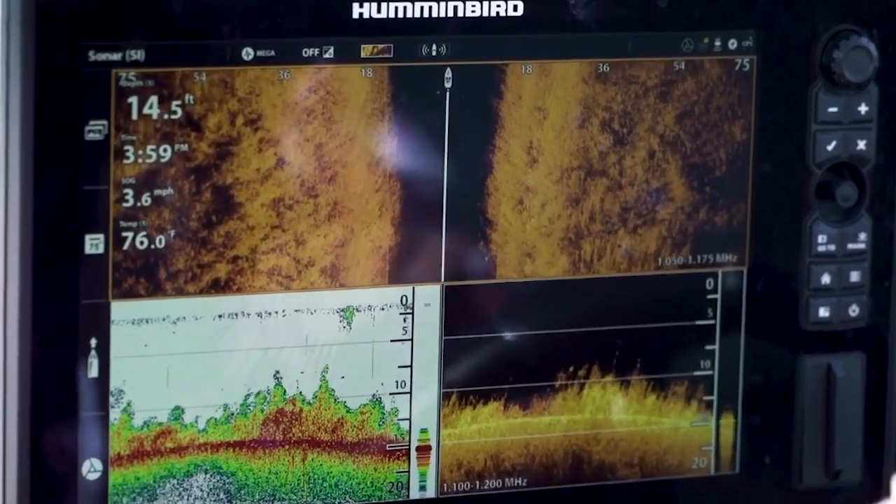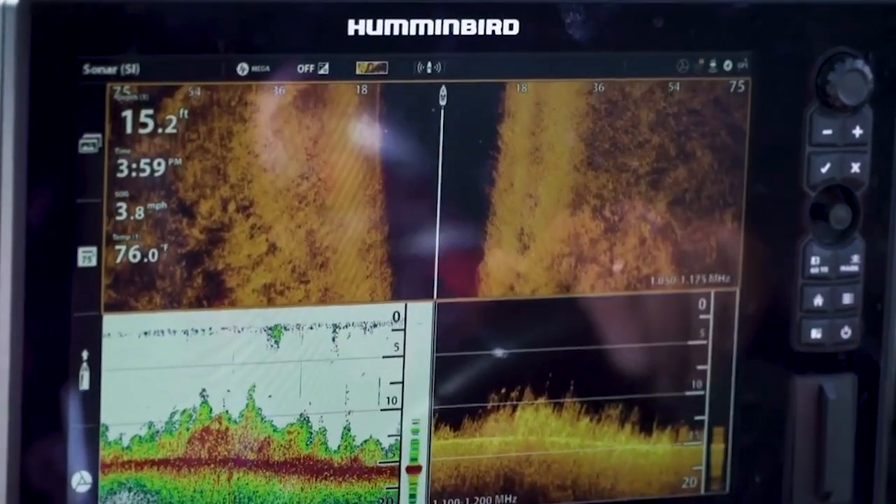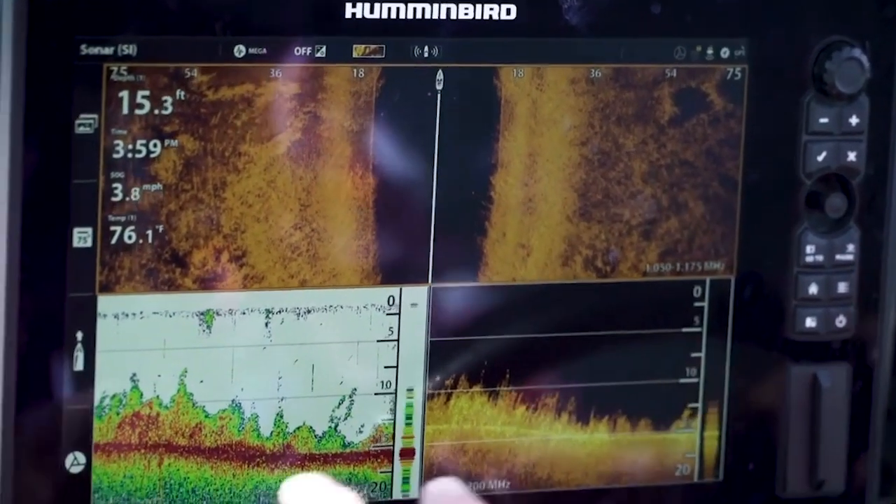So I'm trying to find scattered edges. You can see the depth is just a subtle drop, and that's what's so awesome about the Lake Master mapping, is it's so precise. I mean, with 1 foot increments, it shows those subtle little rises on a big flat like this.